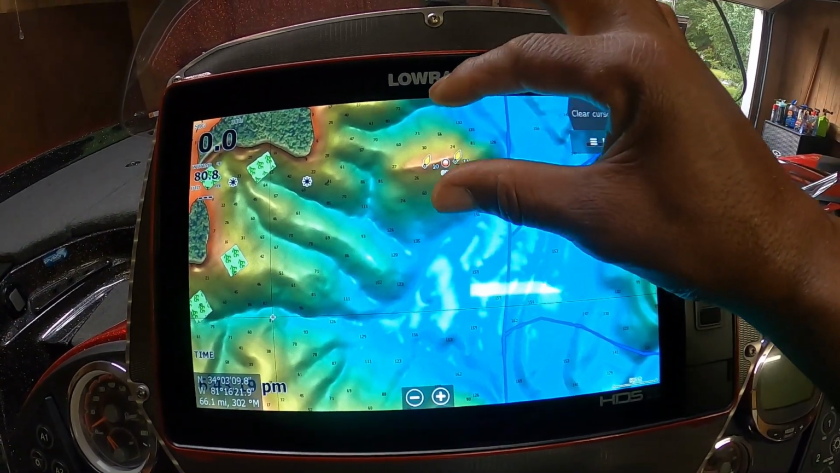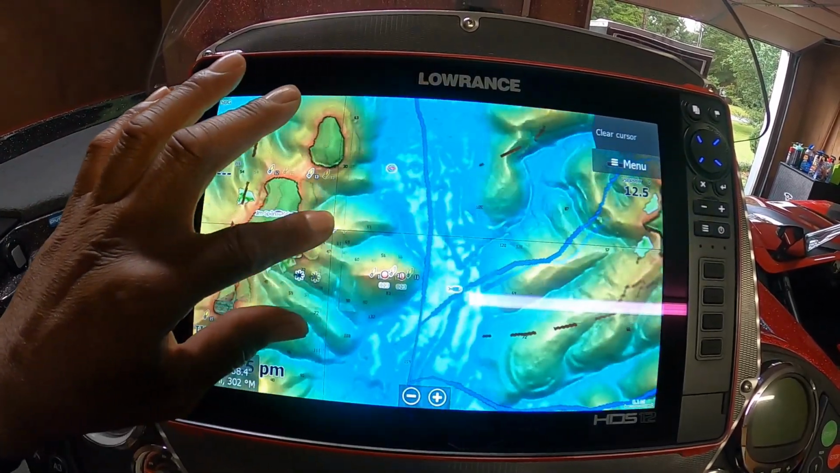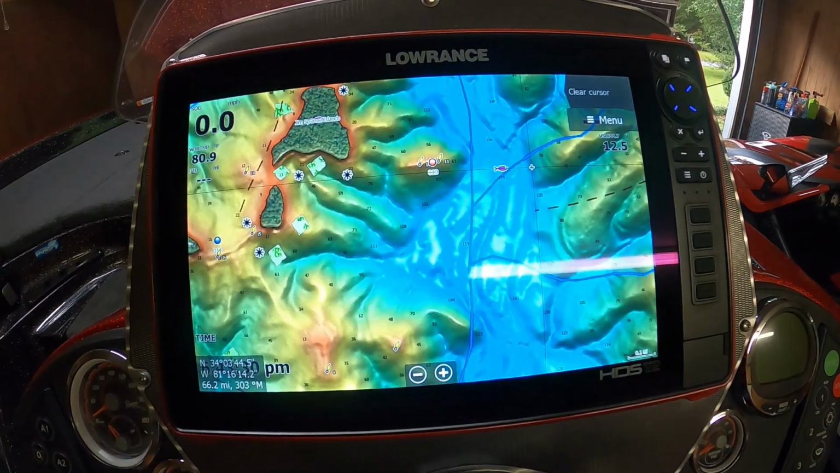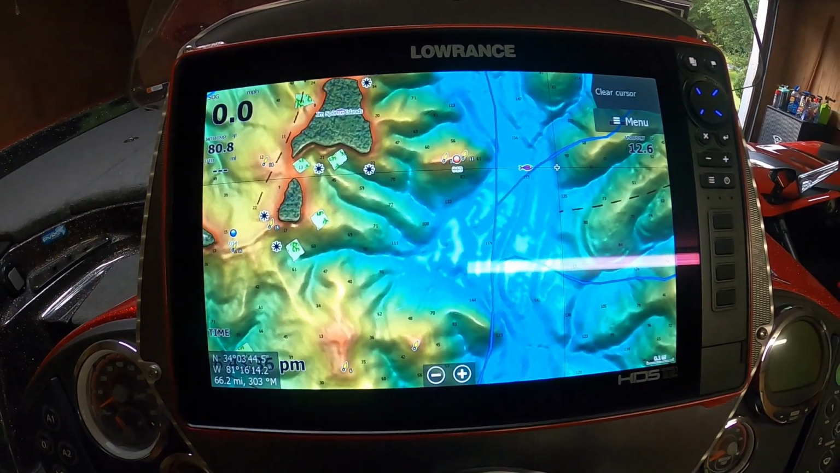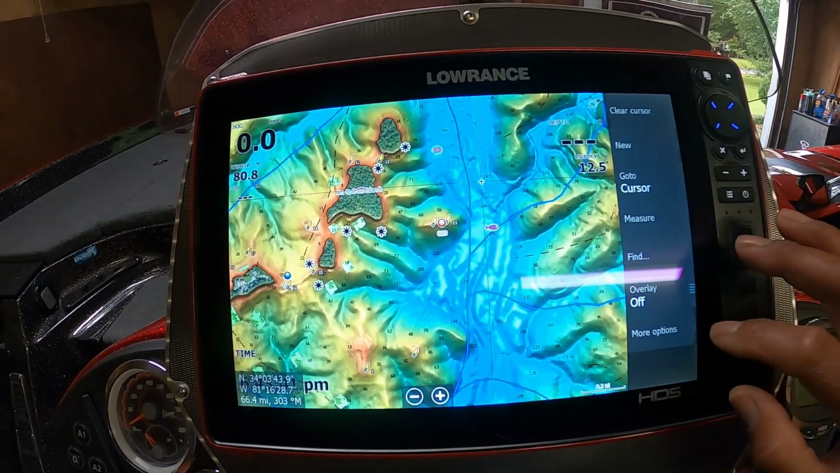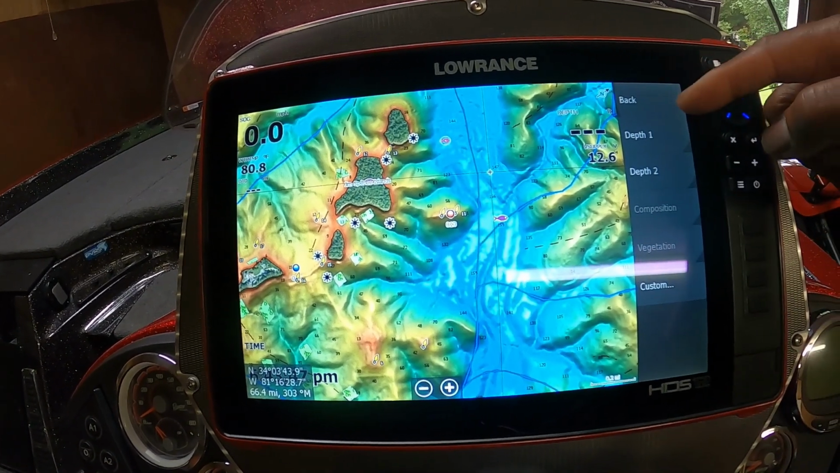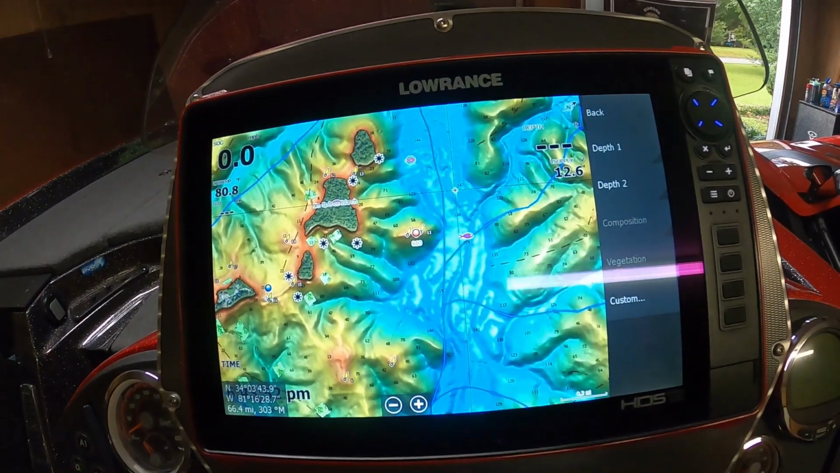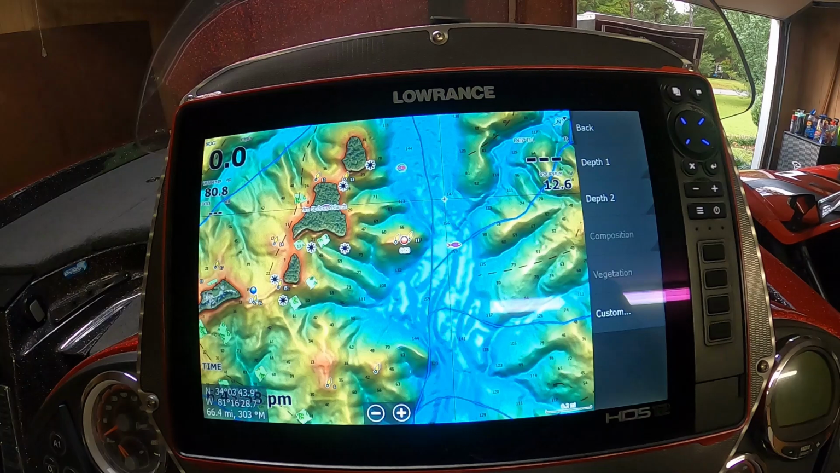You can see that it comes up at the top, and you can customize the stuff. I'll show you what I'm talking about. These are just colors that are already set in the unit, but I have a couple of palettes already set, and I'm going to change to one of them just to show you what it looks like. So if I go to menu, more options, chart options, and shading, it's going to give me depth 1 and depth 2. And those are the headings where you can go in and set your colors.